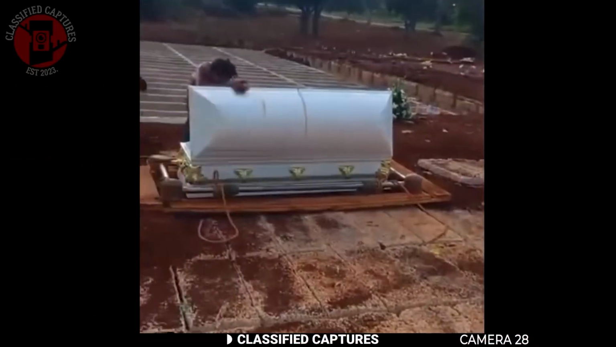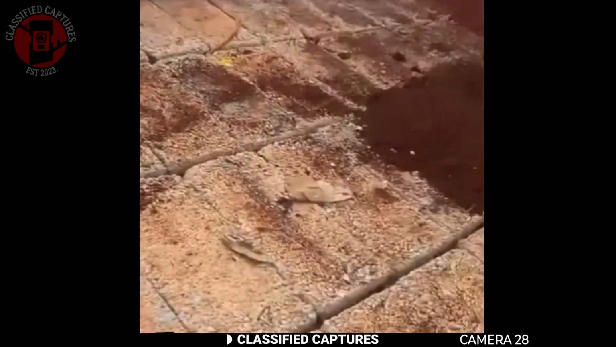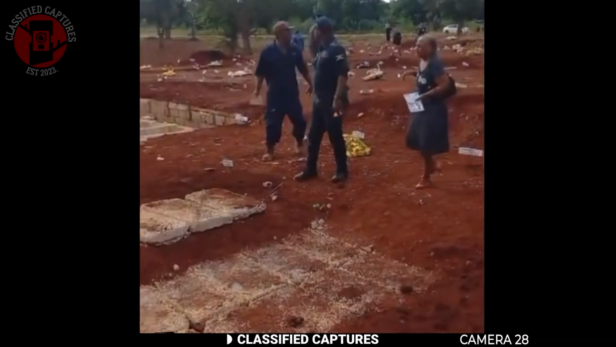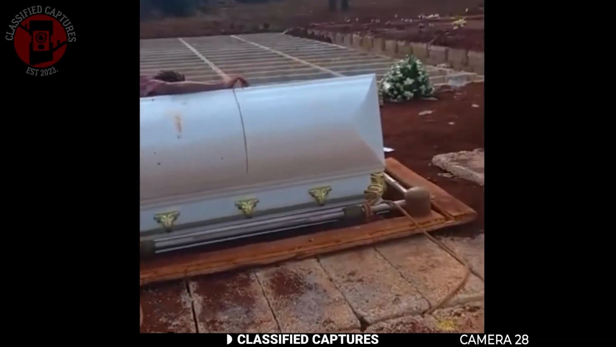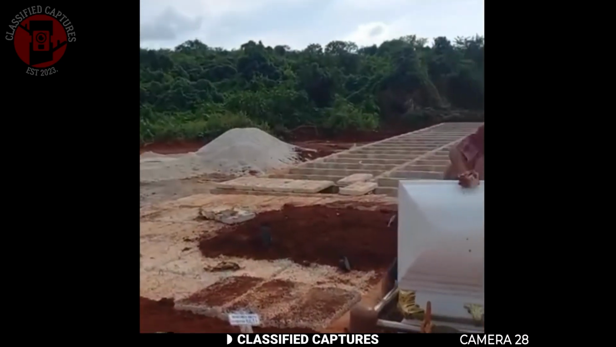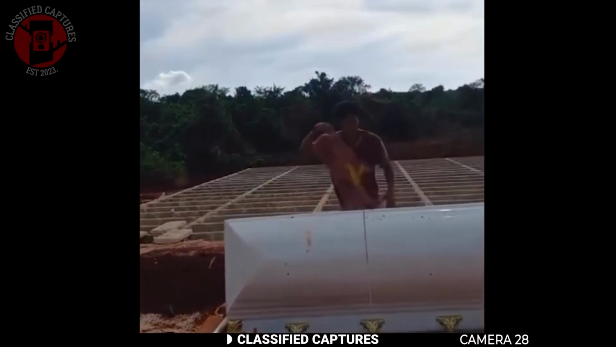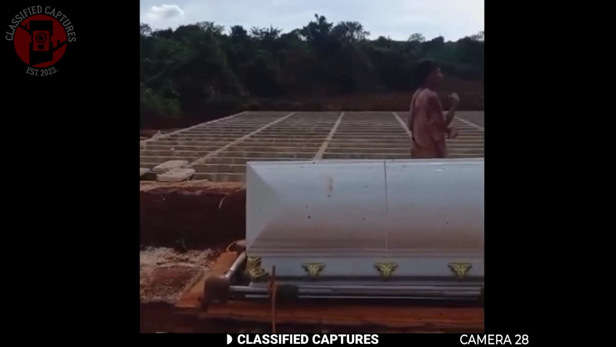Take a look at this unsettling scene. We got a man crouched over an open coffin, engaged in some kind of activity inside. What makes it even stranger is that when the police approach him cautiously, maintaining their distance, the man stands and sprays some sort of liquid, not just at the officers but also at the surrounding area. The officers' hesitant demeanor suggests that they're wary of this man.